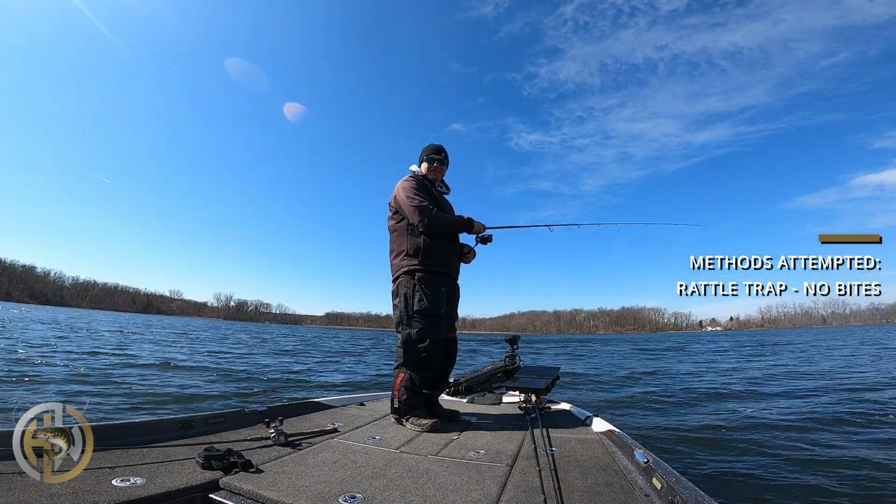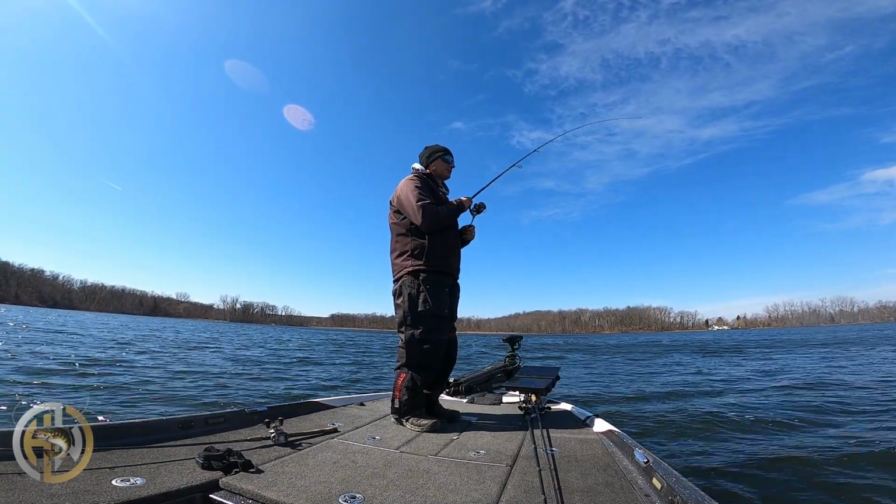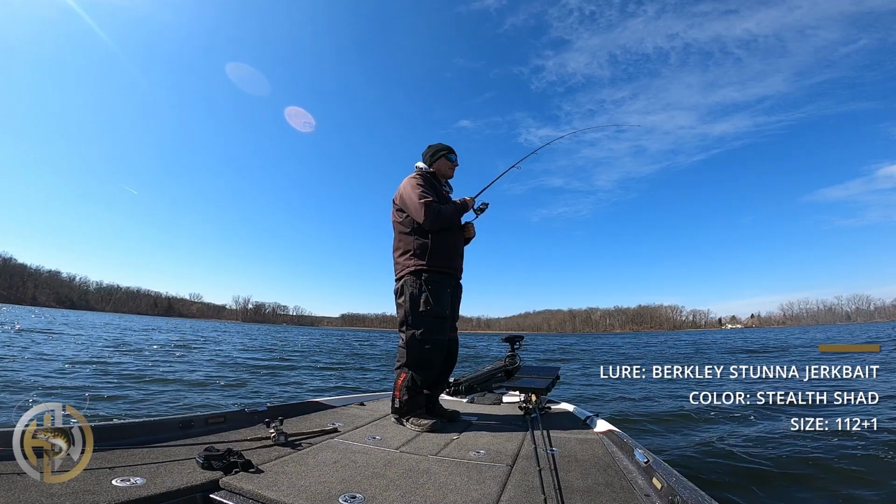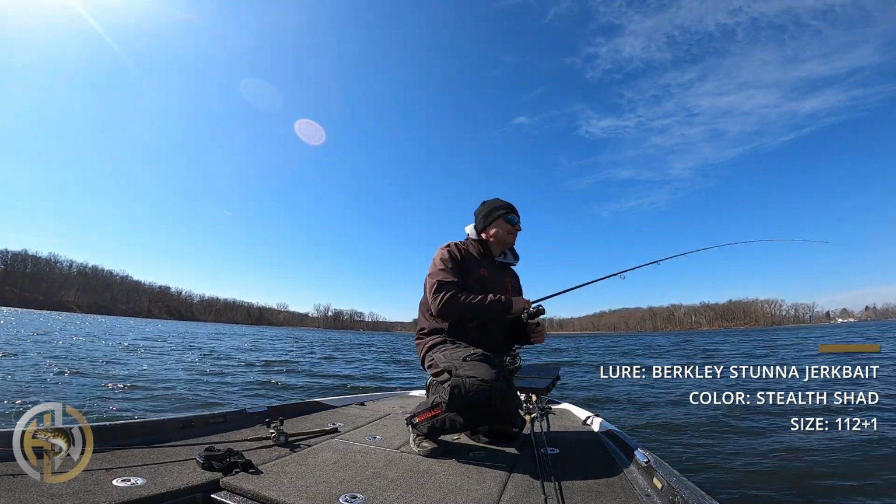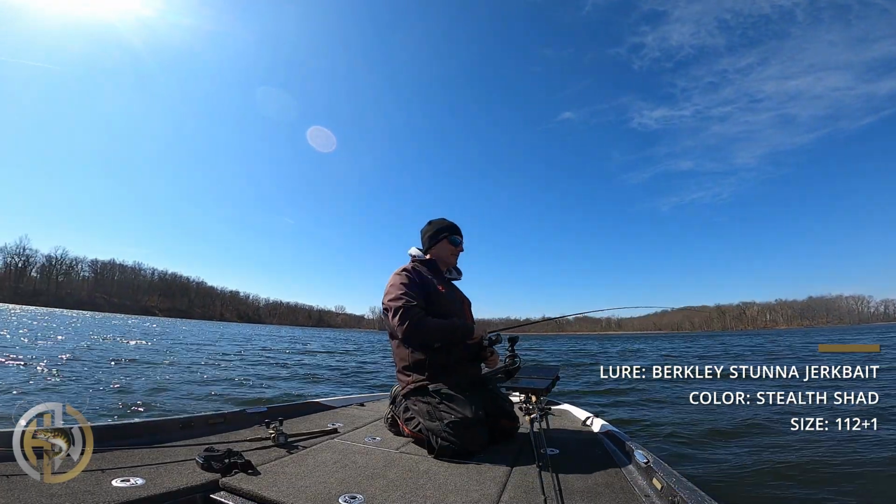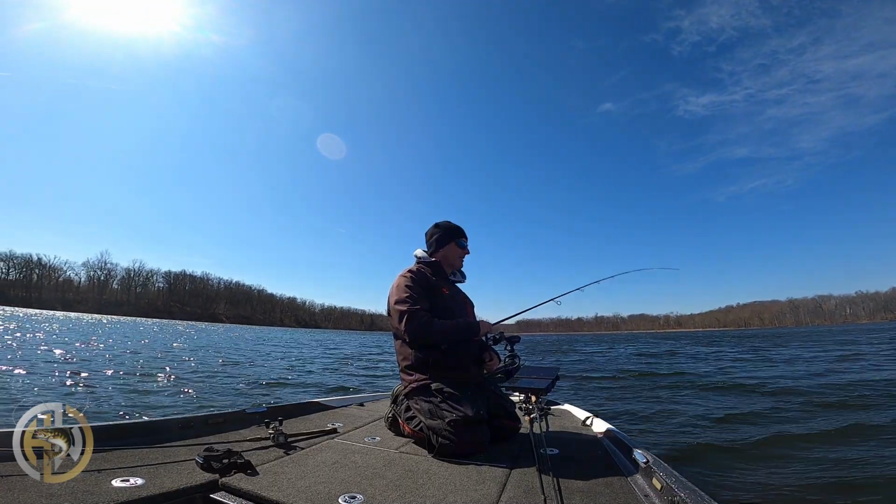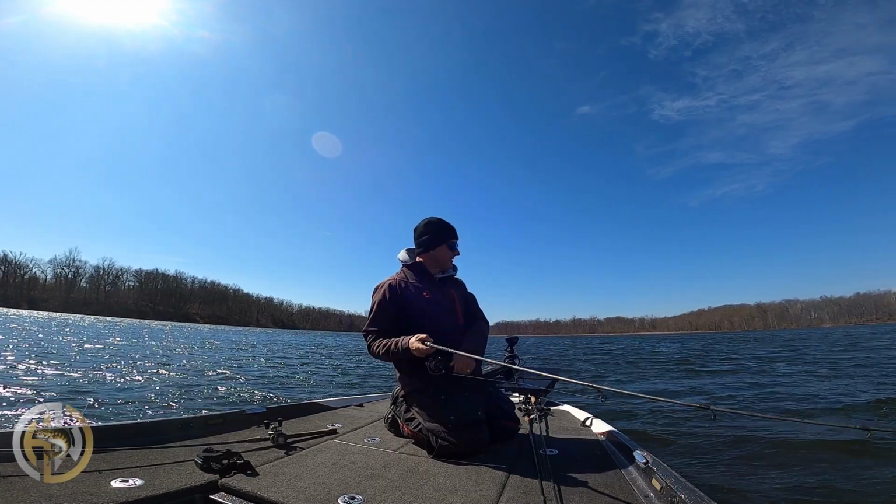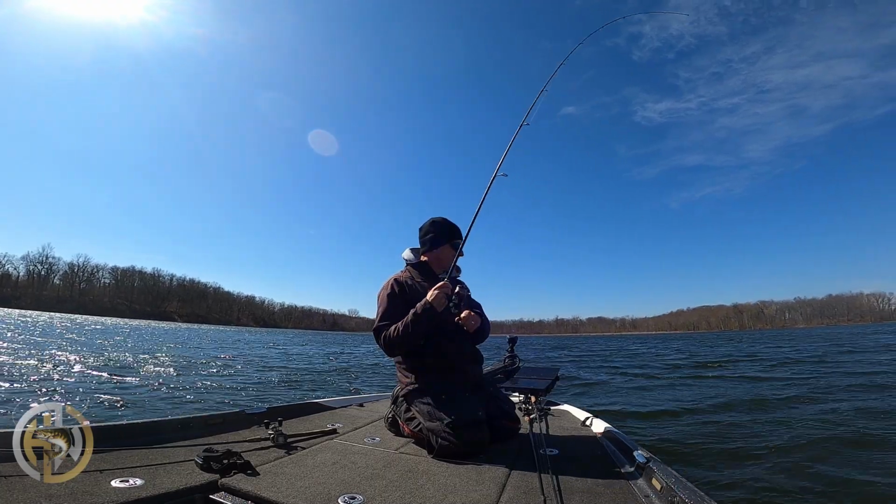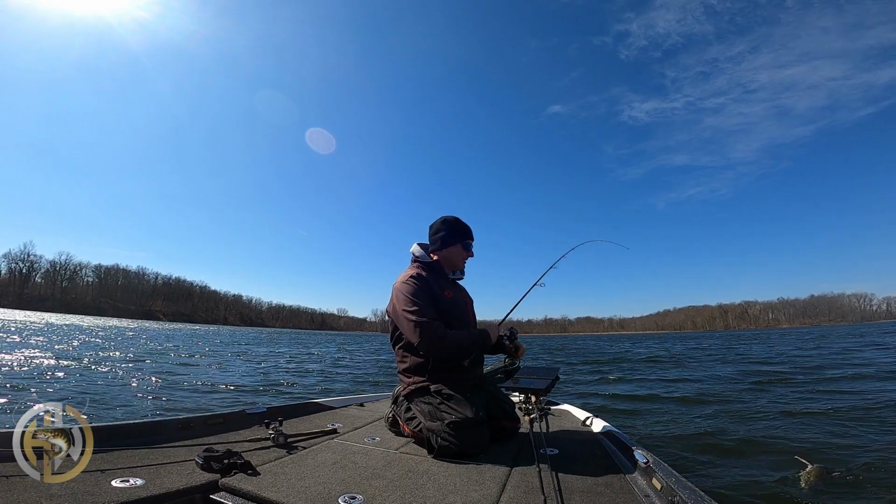Up with number 9. I don't think I showed you number 8. Another jerkbait fish. I did switch over to a rattle trap, and I didn't get any bites on it. They seem to be clustered in one little area over here. This is a nice fish. Another 2 something.